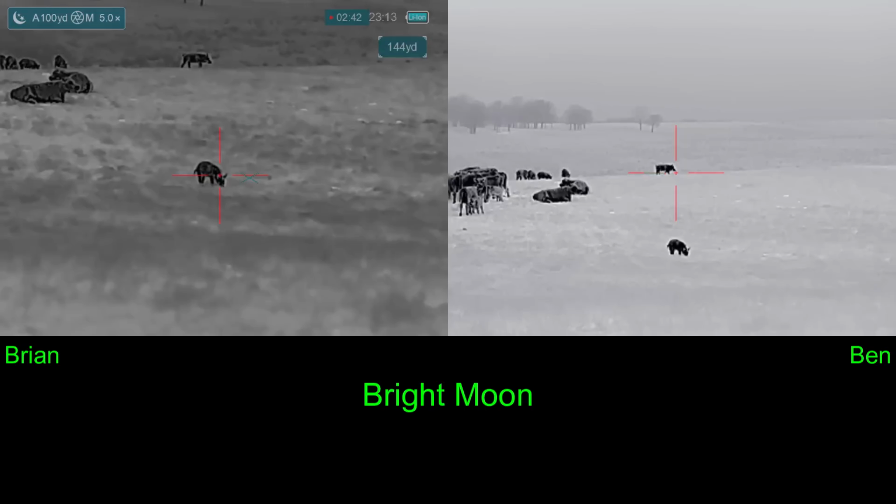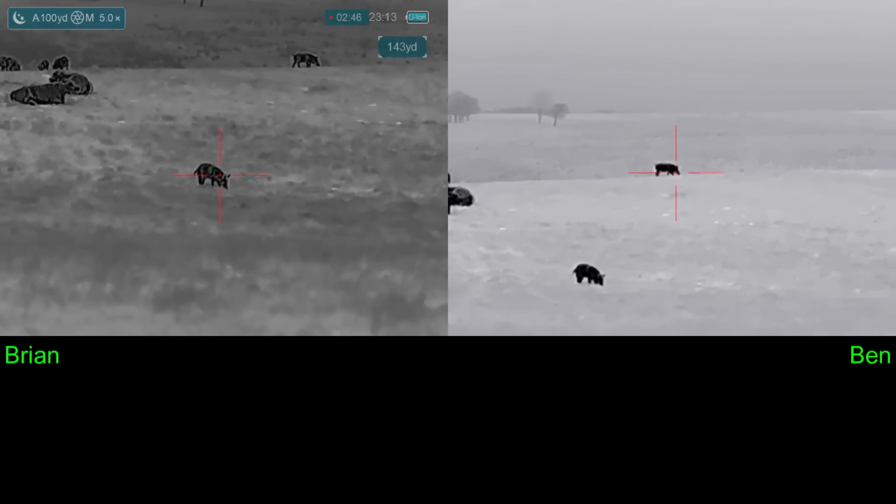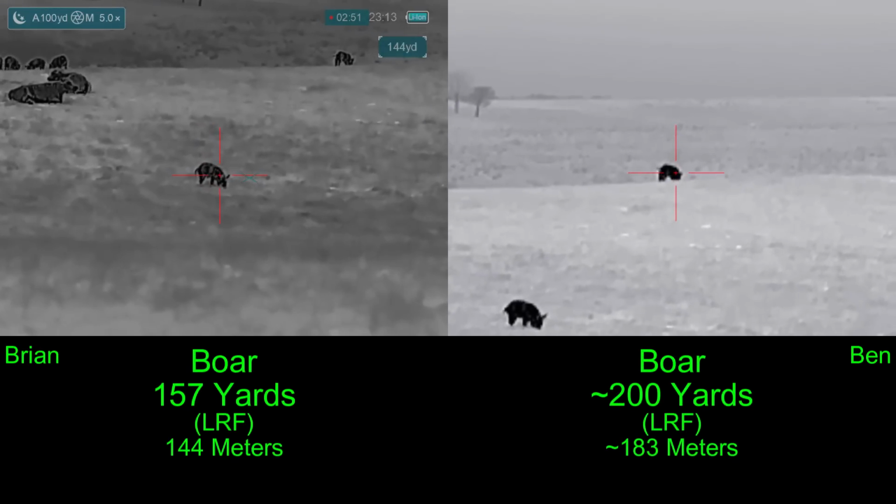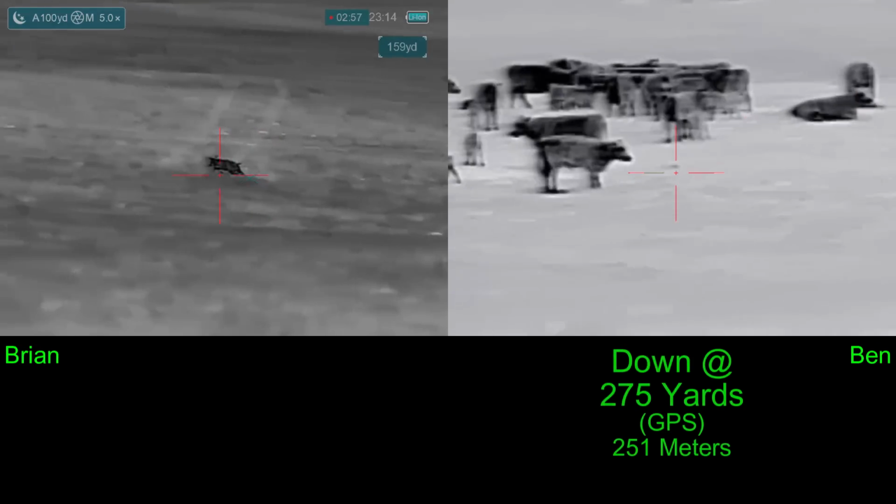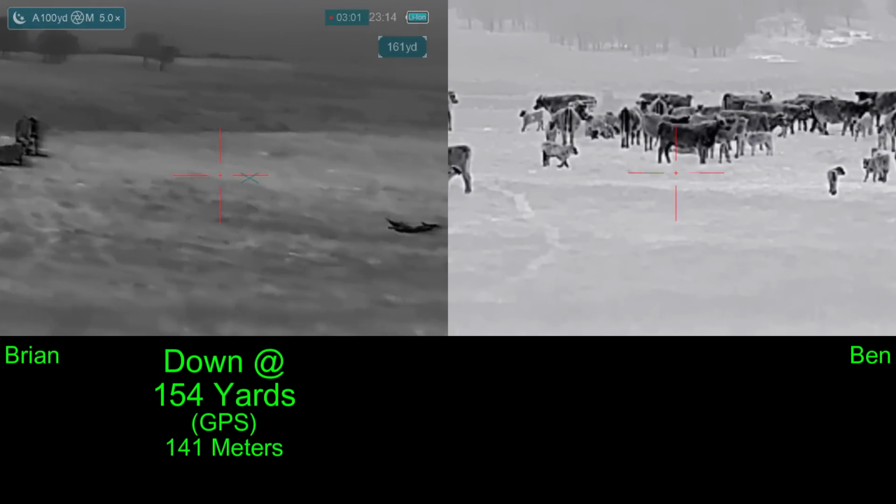So he was waiting for the one in the back to clear. Okay. Now it's clear, mine's clear. You ready? Ready? 3, 2, 1. We both connect with our hogs, and both hogs go down after a short run. Ben's at 275 yards, and mine's down at 154 yards.